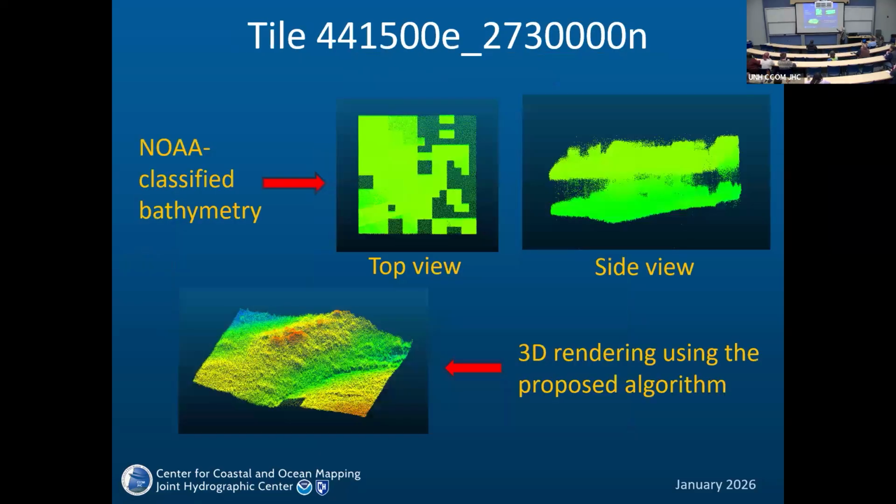And this is the second reason. This is a tile with this UTM ID, and this is the NOAA classified bathymetry GLMs. If we look at the top view, it looks like that. Every single small dot here is a GLM, an independent measurement.